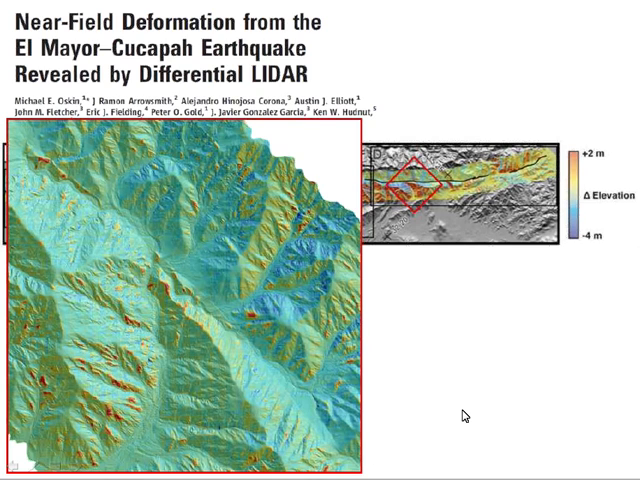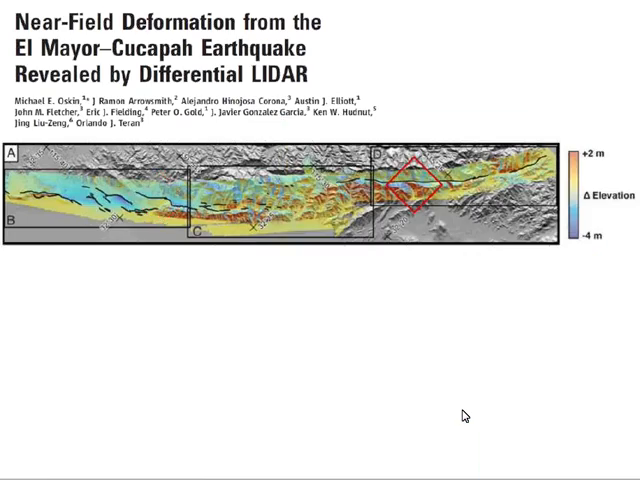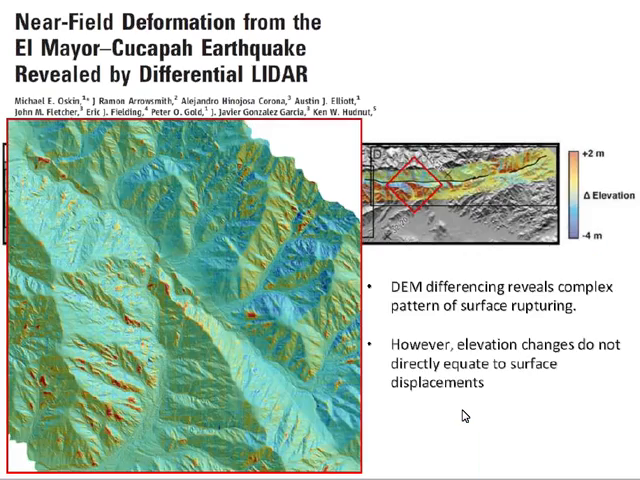That's the surface rupture, but the difference map doesn't look particularly interesting. So the simple DEM differencing can reveal some nice complex surface rupturing patterns, but the elevation changes don't actually directly equate to surface displacements because we always have a lateral component of deformation to worry about.